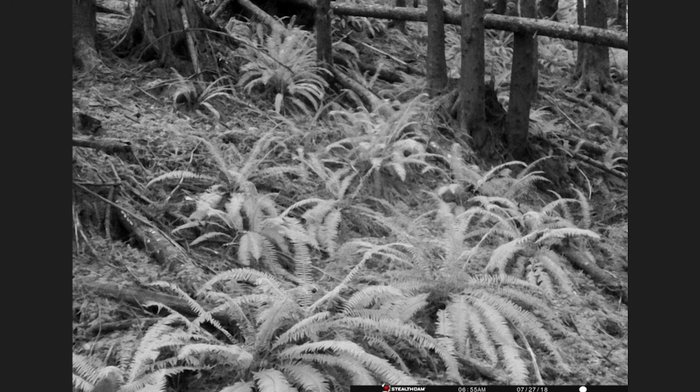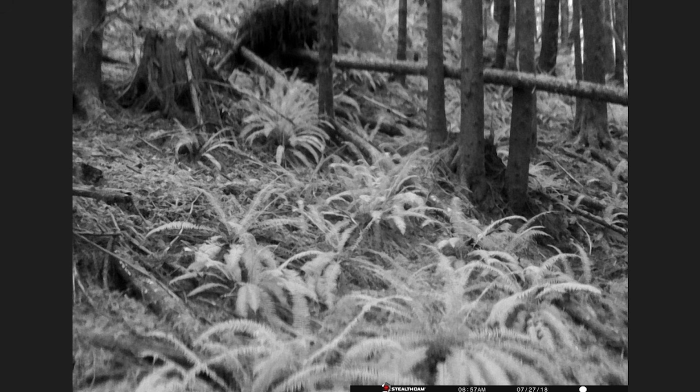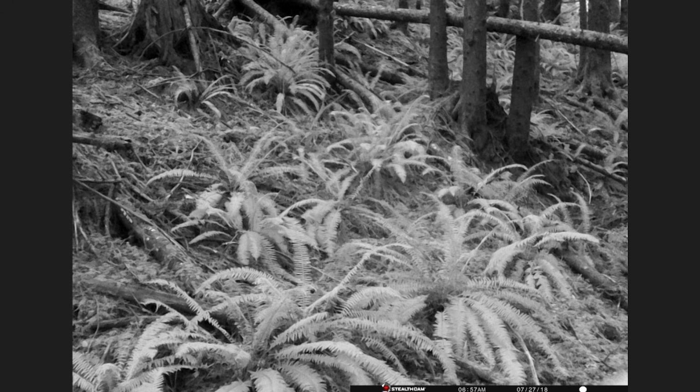And to me, this is just evidence that there's something out in this forest that is very aware of my trail cam. And I've already illustrated this by the decapitated fish that was left at my trail cam and that harvested elk that was left at my trail cam. But what's interesting is see this light right here.